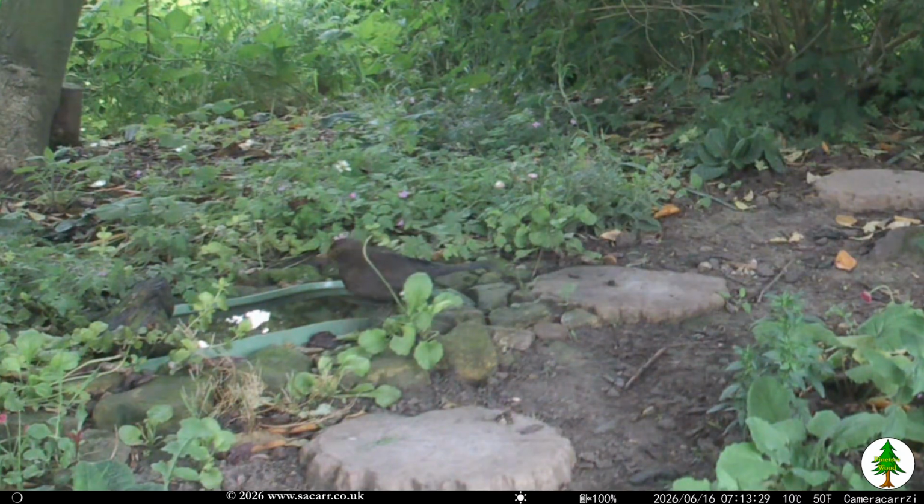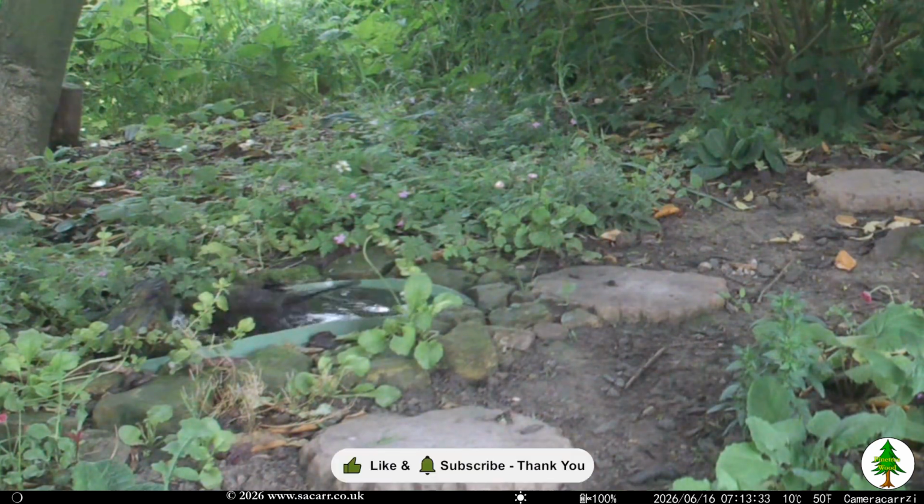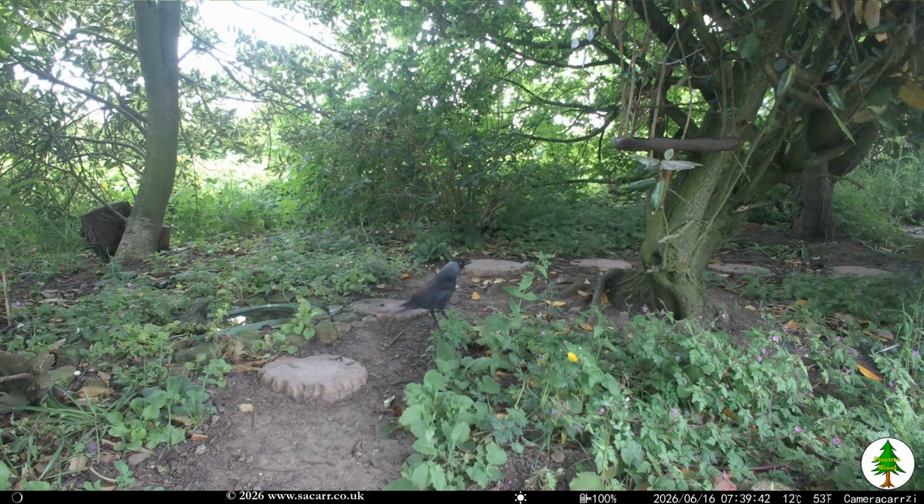A female blackbird came for a dip at the pond at dawn, spending a full minute of the capture in the water. About 20 minutes later, a jackdaw spent some time searching for seed.